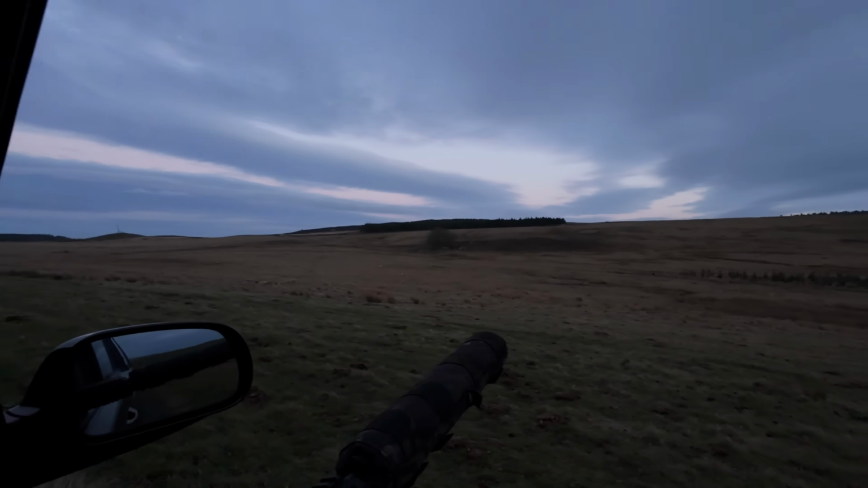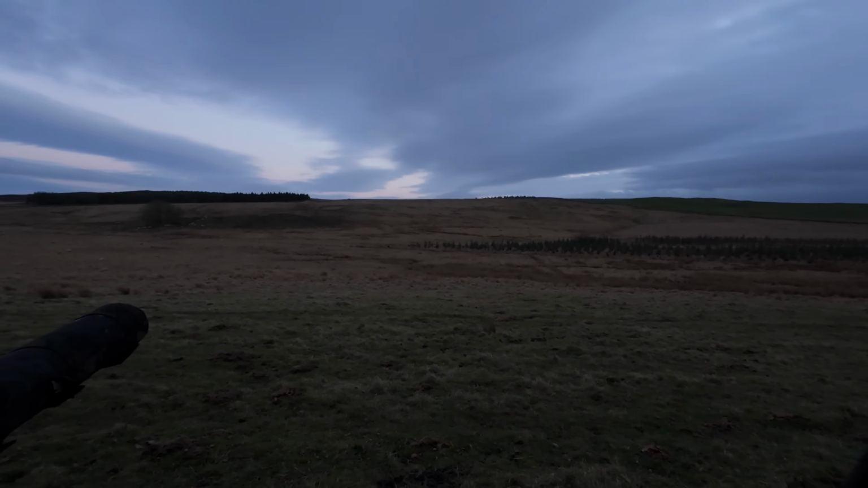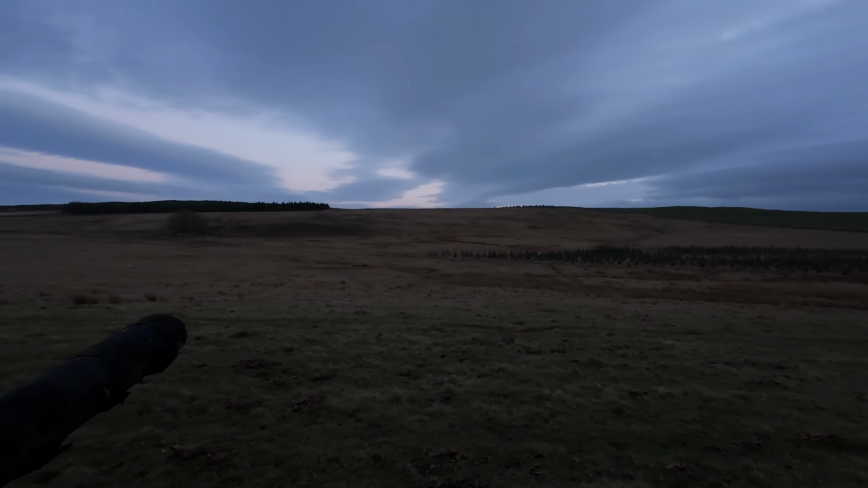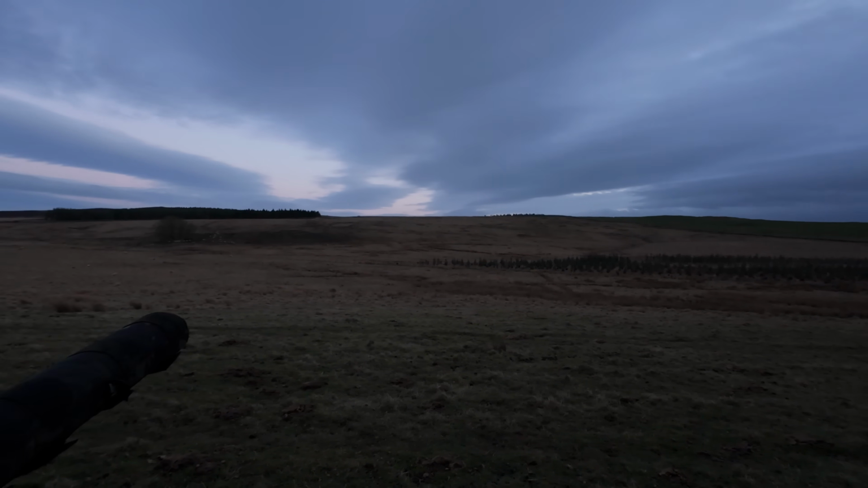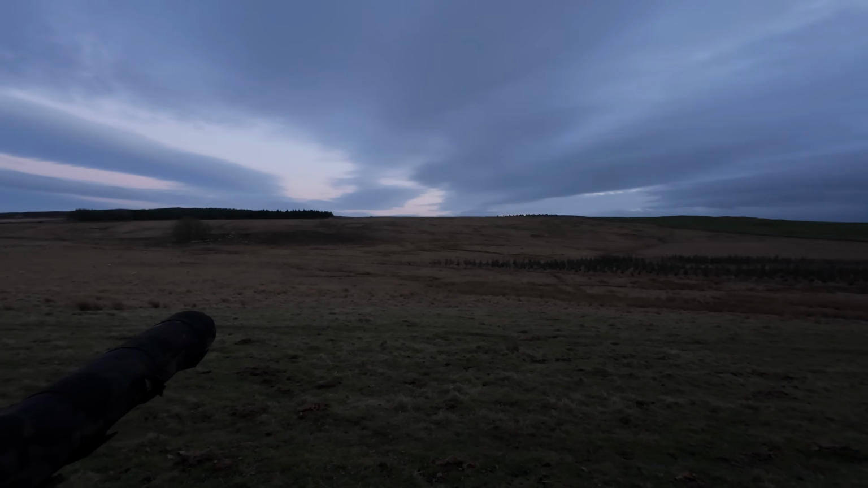And I've chosen a spot, as you can probably see. There's no sheep there below me. They're all just off to the side. So I'm hoping if anything comes round that wood again, like last time, that I'm not going to get hindered by any sheep. And it just makes it a lot more safer all round.